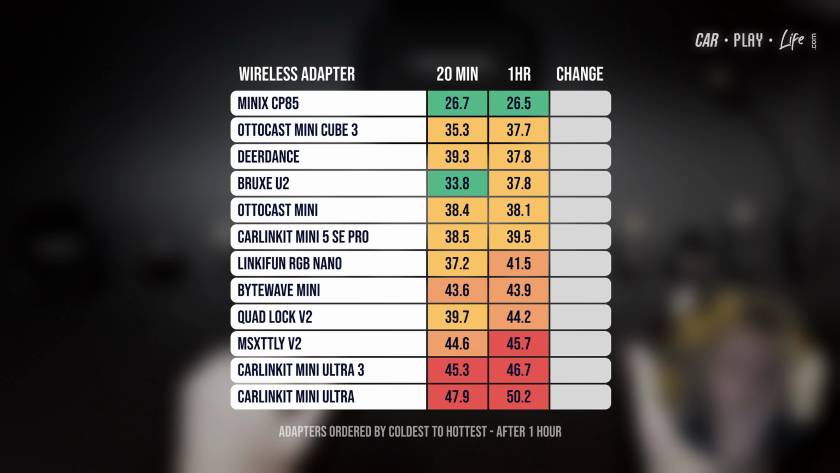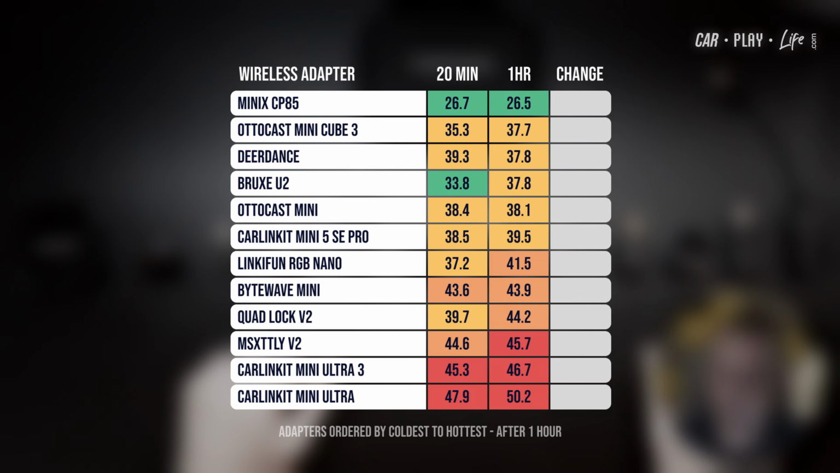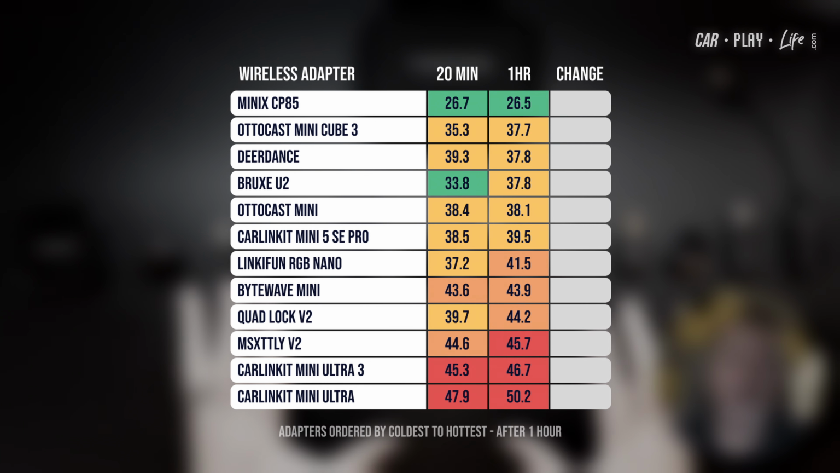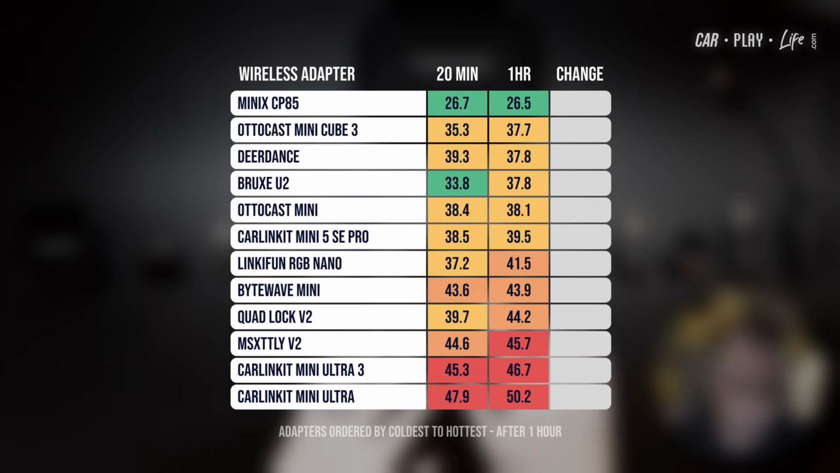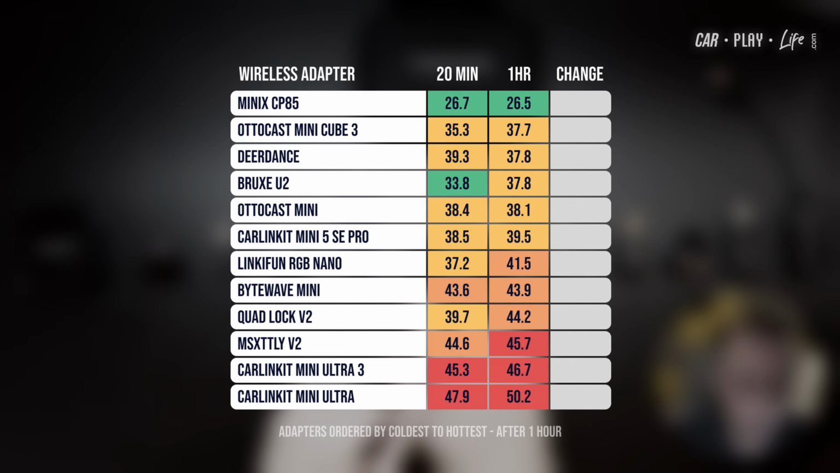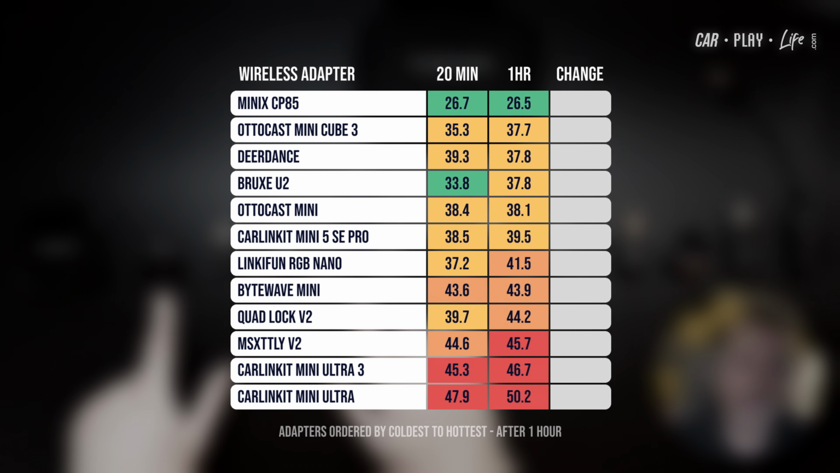Next, we have the RGB Nano, followed by the Bytewave and the Quadlock. Now, these three, again, small adapters, but they are wrapped in plastic. Some have got better cooling. Middle to low regions in terms of their temperatures went to the Autocast Mini, the Deer Dance adapter with its plastic exterior and tethered cable, alongside the Mini Cube, which is one of the smallest, but its aluminium exterior and glass front really did help dissipate that heat long term, and the Brooks and the CarLink Kit SE Pro.